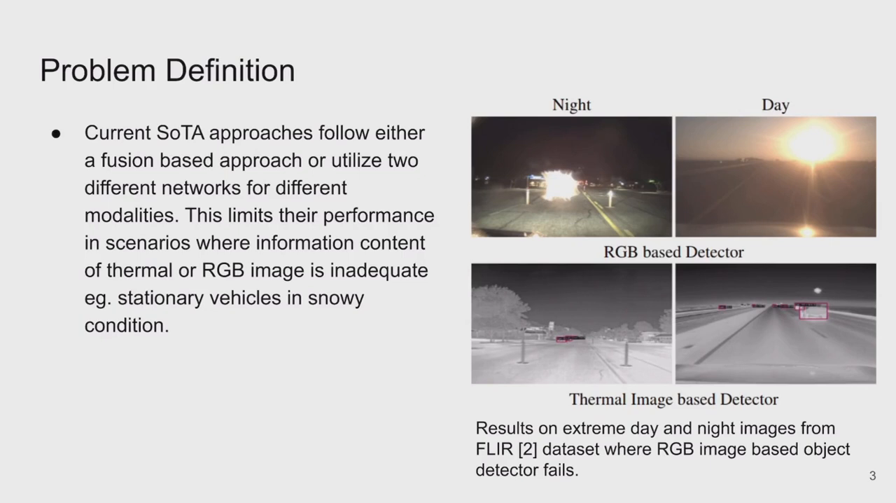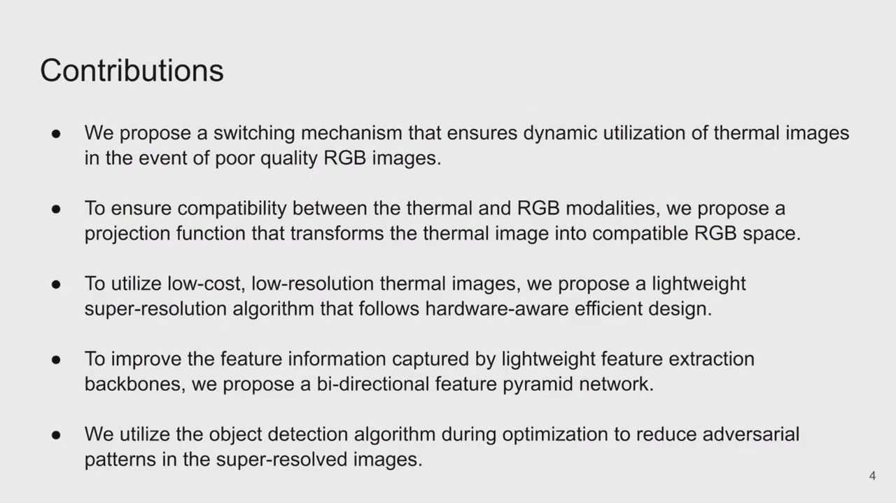Current state-of-the-art approaches follow either a fusion-based approach or utilize two different networks for different modalities. This limits their performance in scenarios where information content of thermal or RGB image is inadequate. Example, stationary vehicles in snowy conditions. To address these limitations and challenges, we propose five contributions in this work.